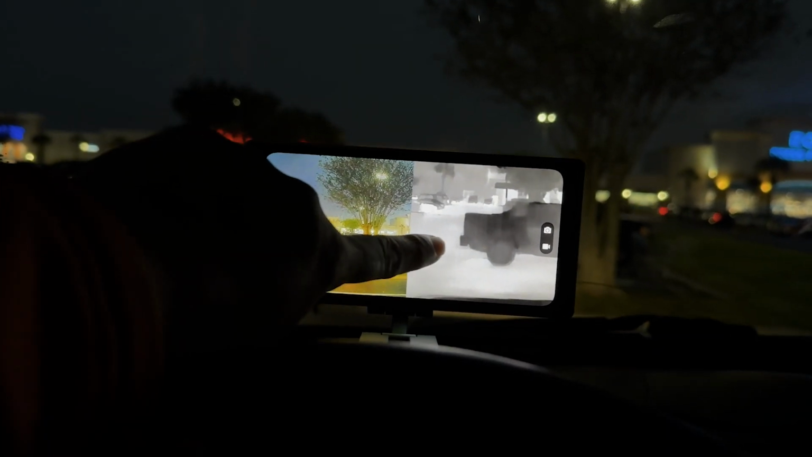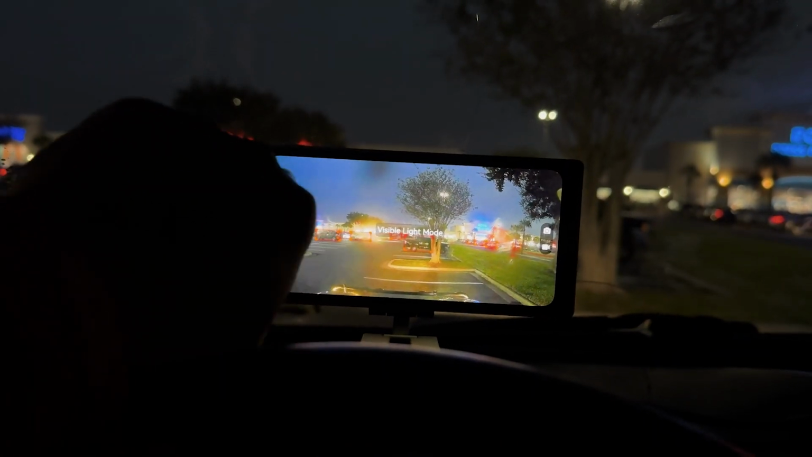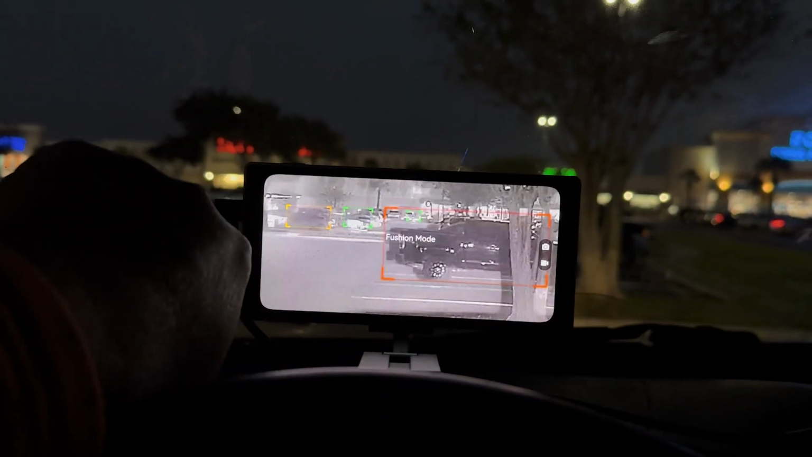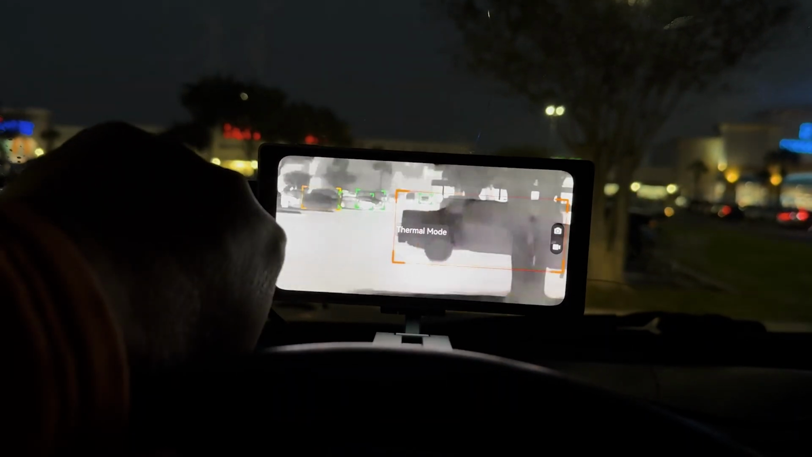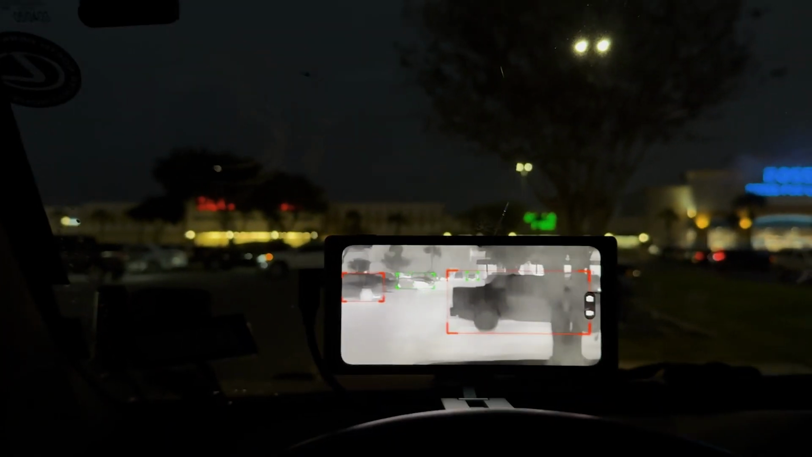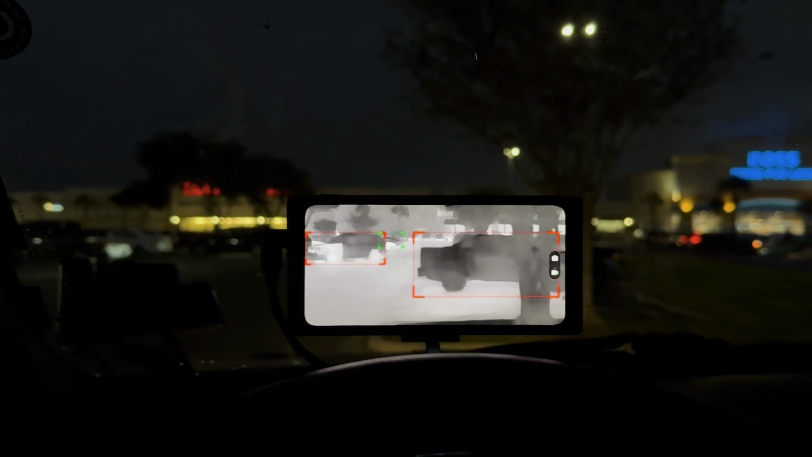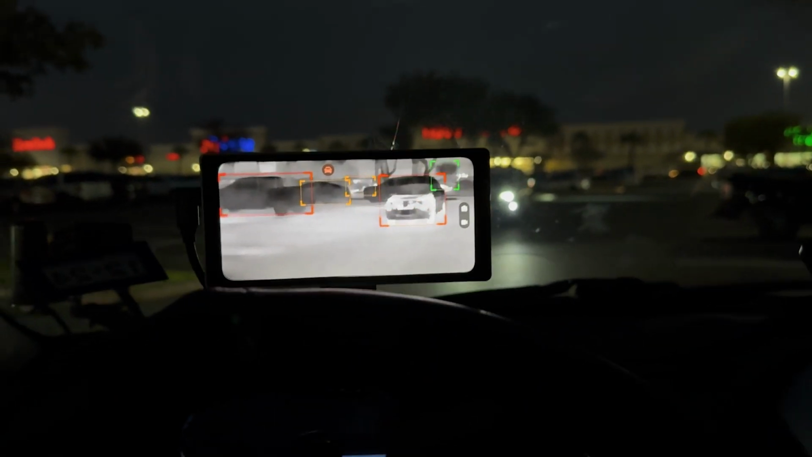Okay, and I still have it with white hot, but I'm going to choose, let's see if we can. That's visible light mode. That's fusion. And that's thermal. Okay, so we're going to keep it on thermal, and let's see how it performs.